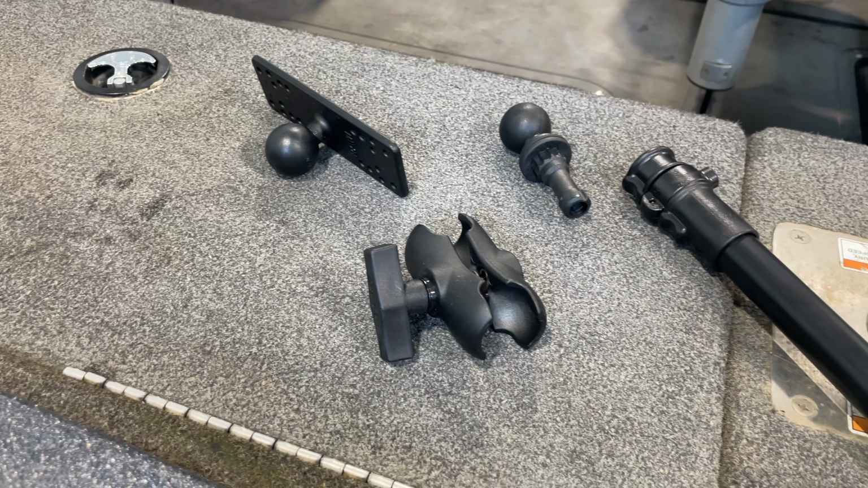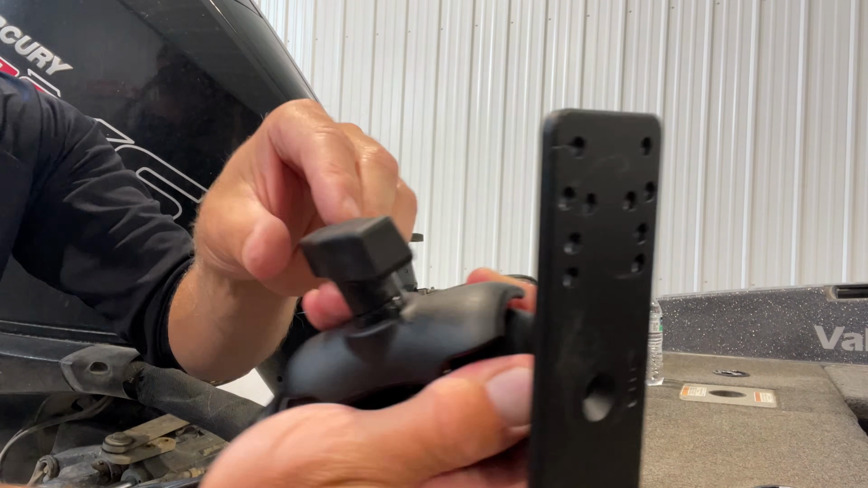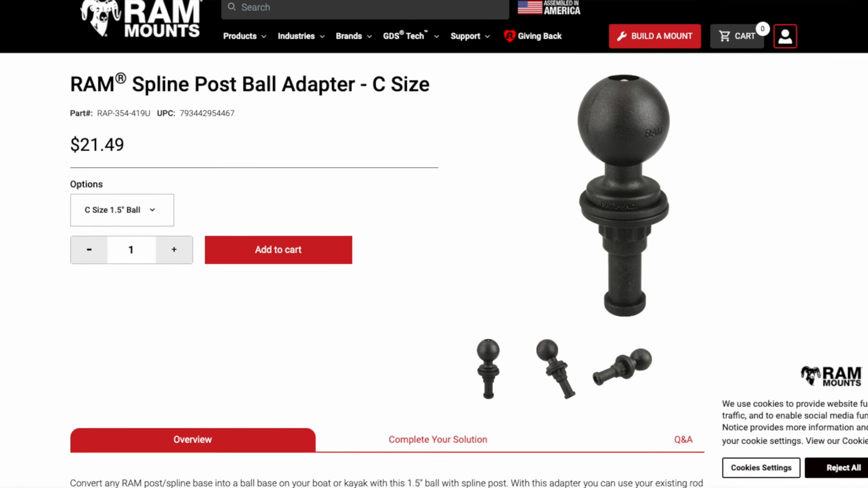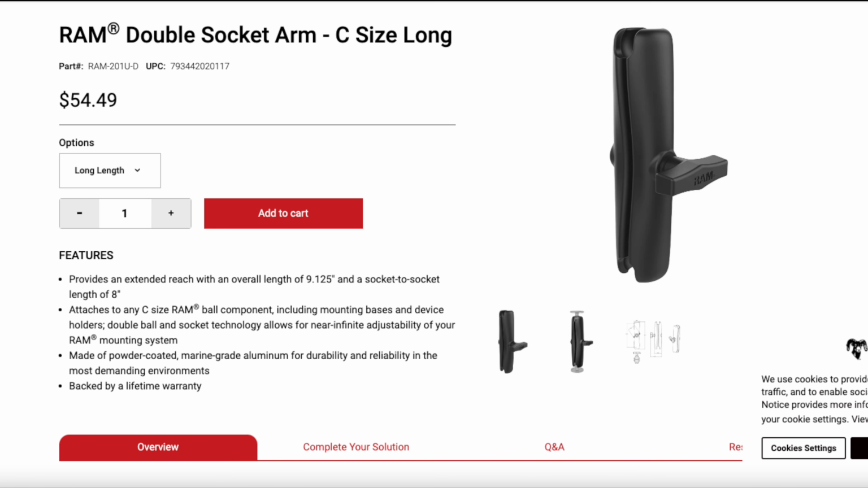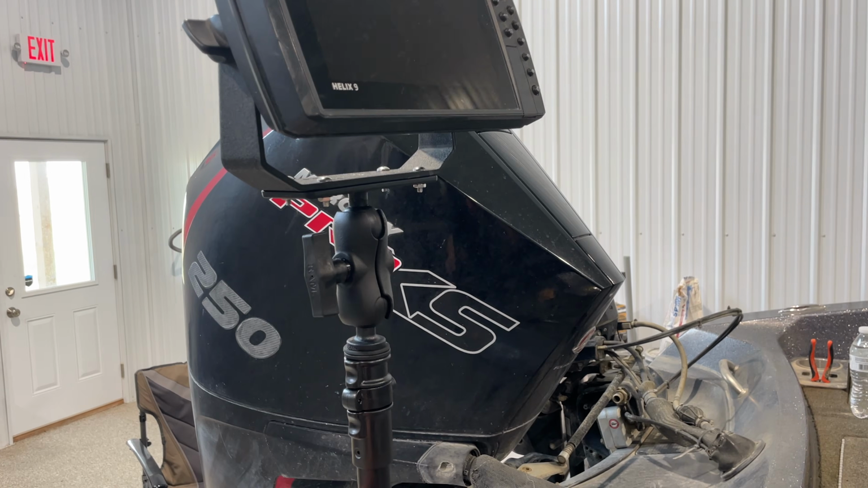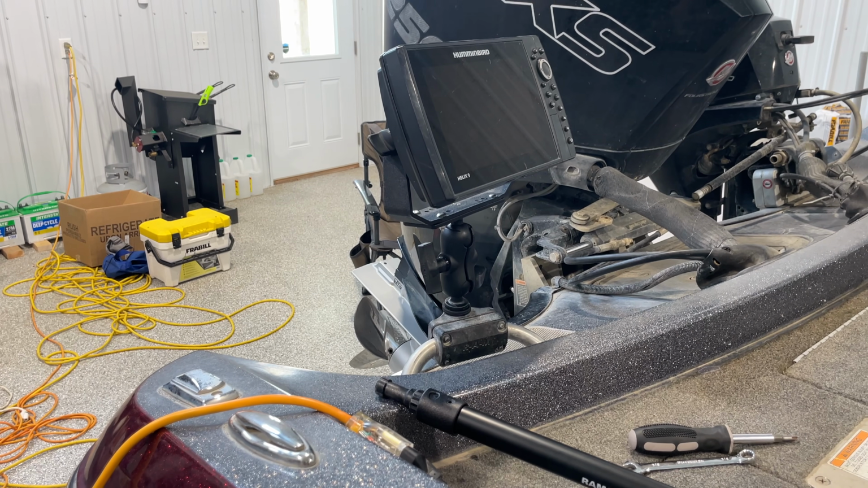Then in order to mount the graph, I was cobbling together some RAM rod holder stuff. So basically I got a ball adapter, and this is all C-size stuff. And then you got the graph mount piece. And I was gonna put a rod extension in there, but it turned out that thing was just way too wobbly. So currently I'm just putting the graph mount base into the rod holder. I got different plans for the future.